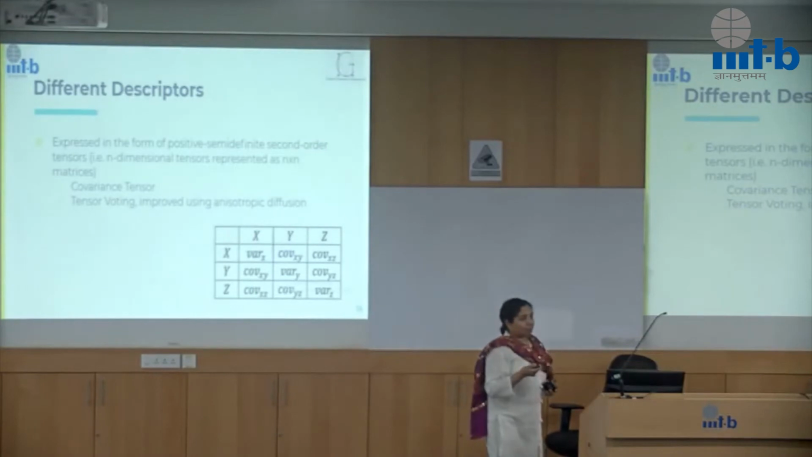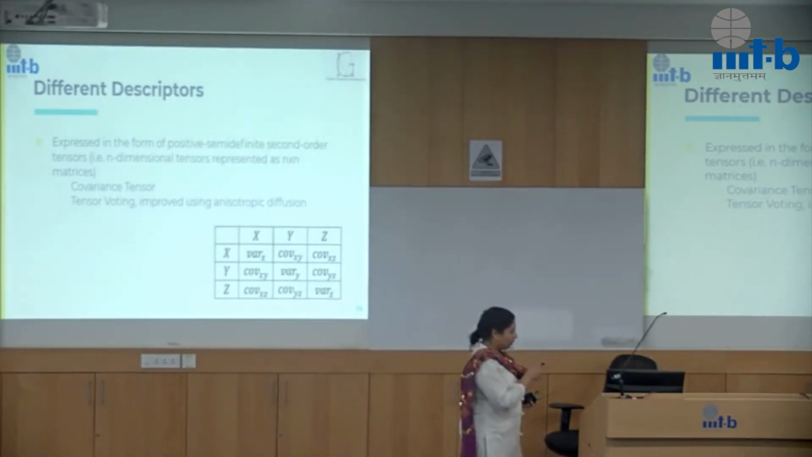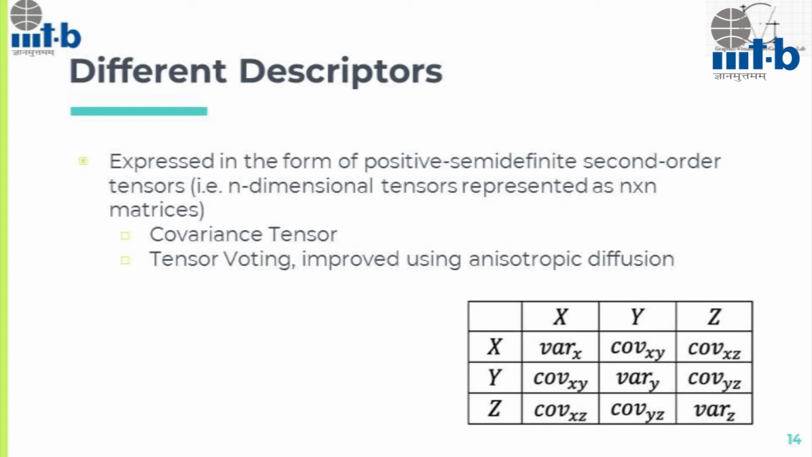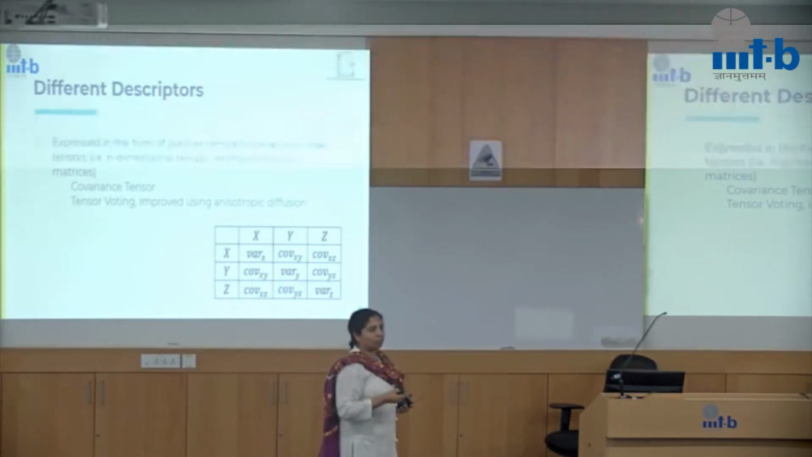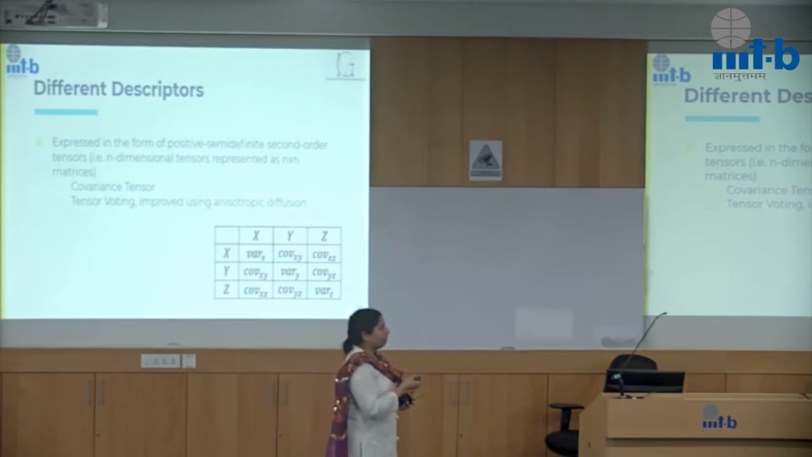So what are the different geometric descriptors we can use? One is a usual thing which is called the covariance tensor, otherwise also called the covariance matrix. The way we compute the covariance matrix is, for all the neighbors that you have identified in a local neighborhood, you compute the variance of x values, covariance between x and y values, covariance between x and z values, and so on and so forth. This one is regularly used in computer vision applications and in similar things where point clouds are used.